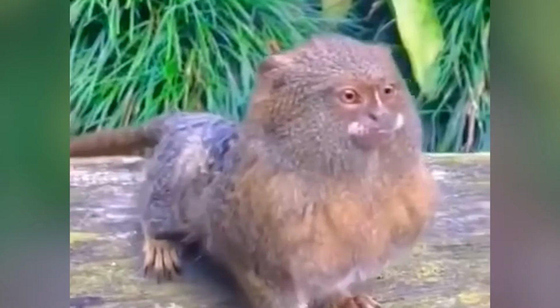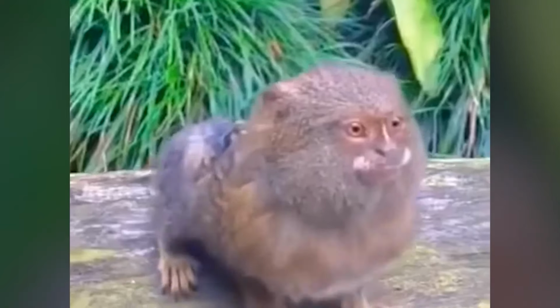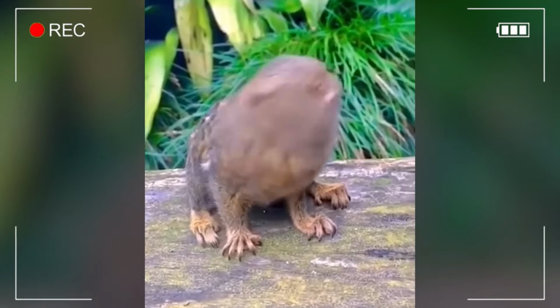An unknown animal. It's small like a squirrel, but its face is more like a monkey, you know. A farmer caught it on camera while wandering around the woods, but we're clueless about what it actually is. If any of you have any bright ideas, let us in on the secret, okay?